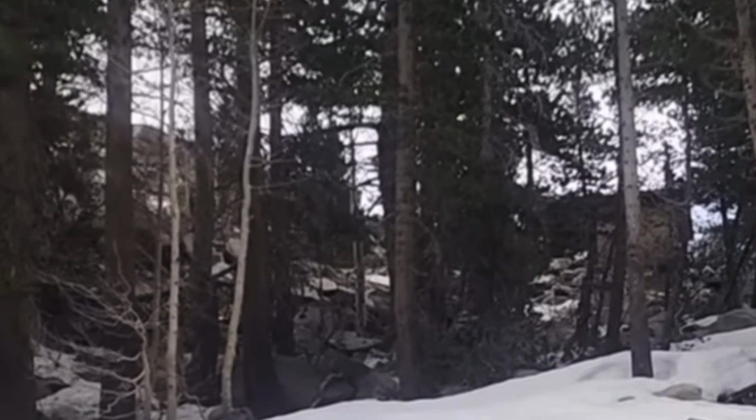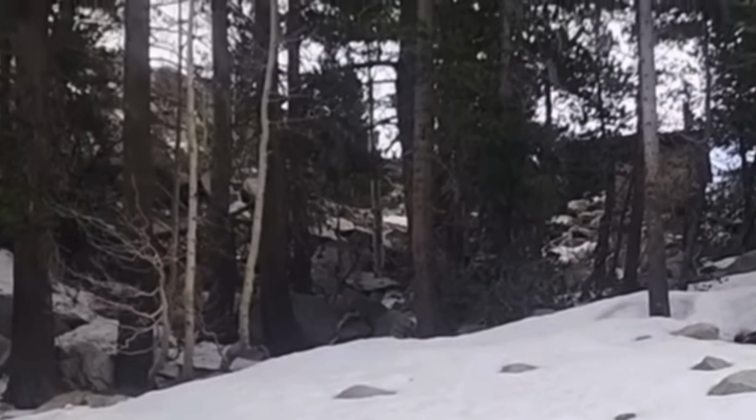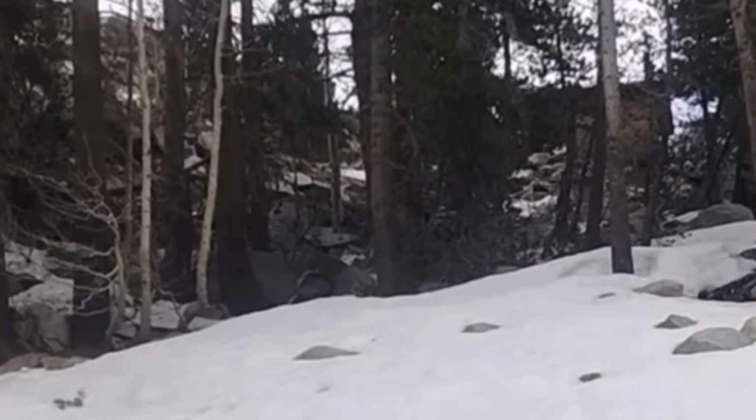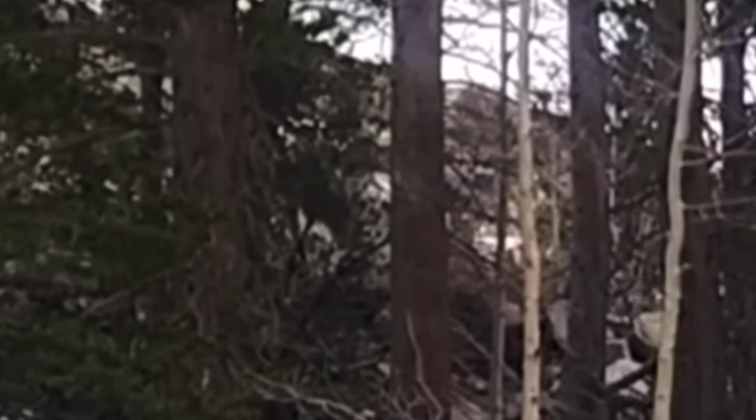Rocky Mountain Sasquatch analyzes the footage and points out some important details. They say that not only does the figure have a domed head seen in most Bigfoot sightings, but it seems to move too smoothly for a person. We don't really see the figure bounce up and down at all like humans do when they walk. It almost glides.